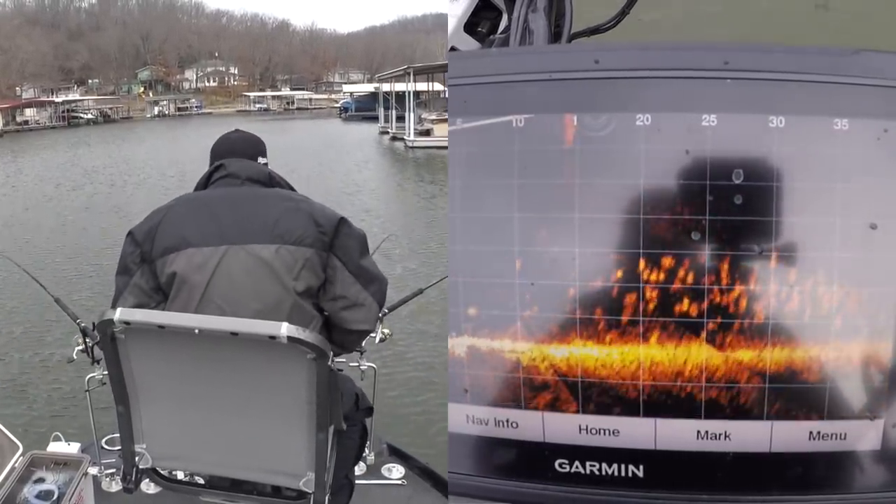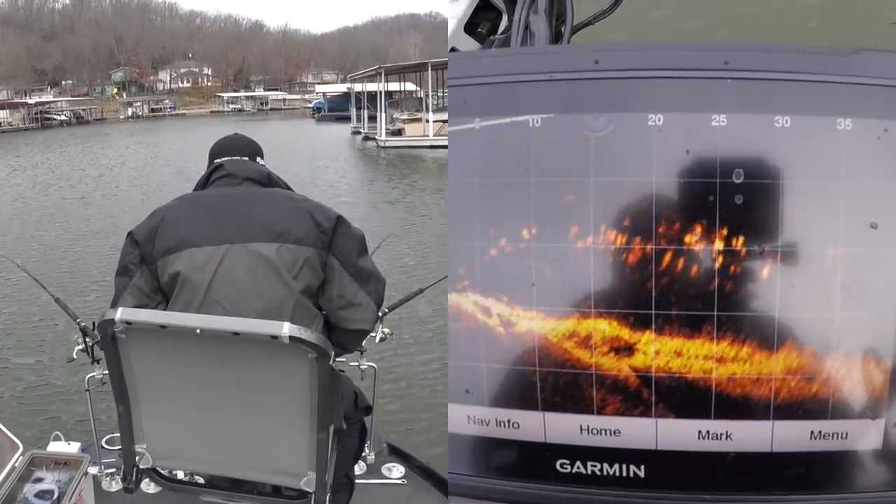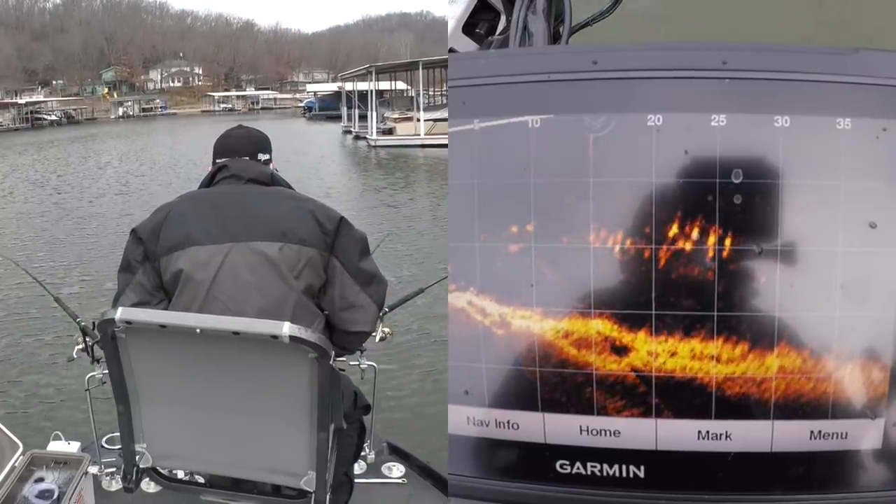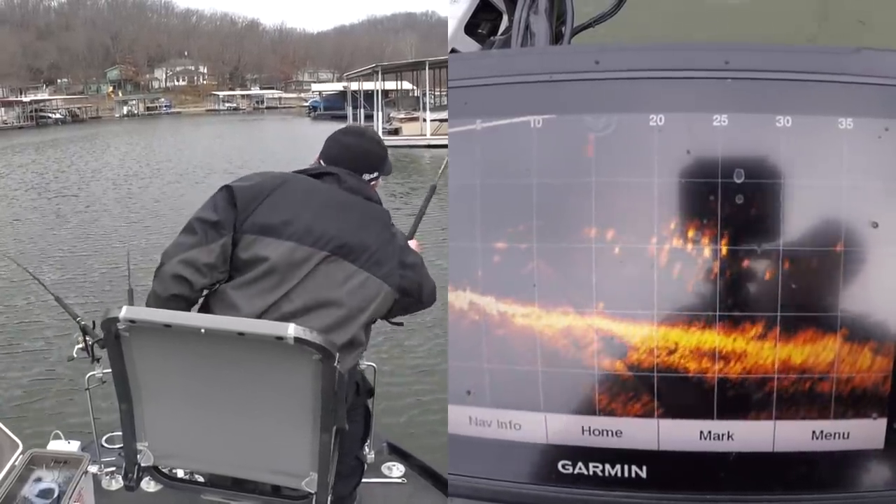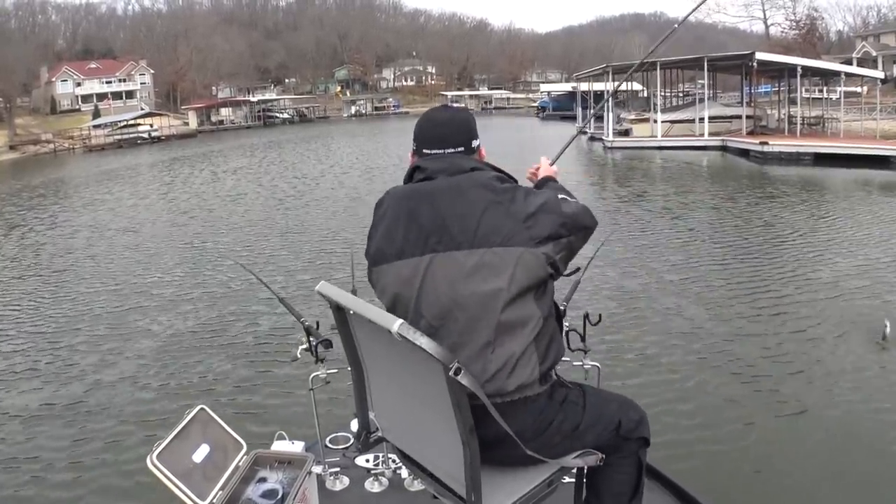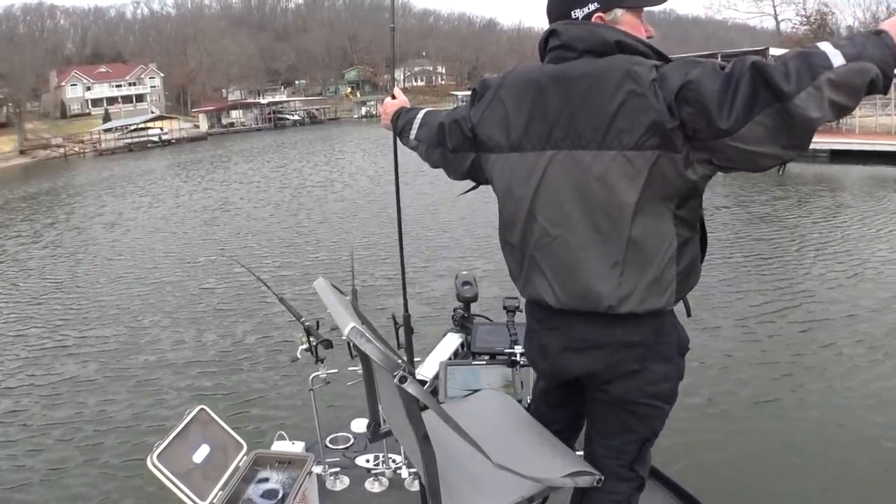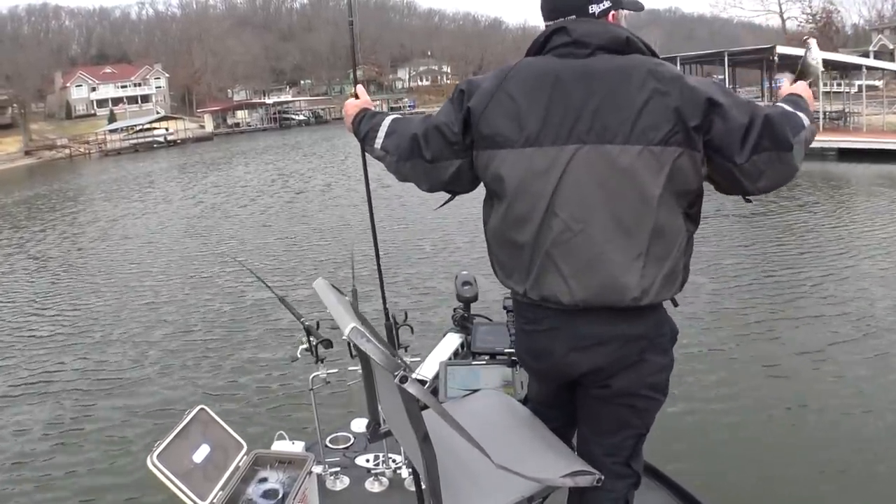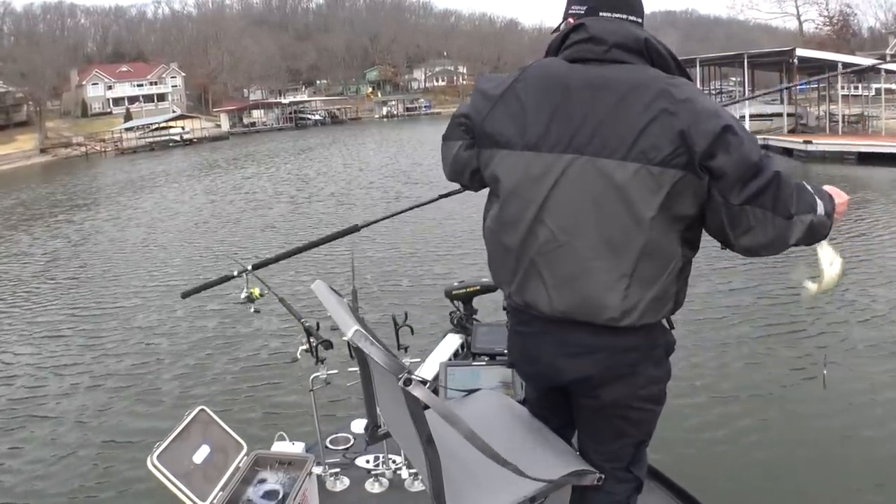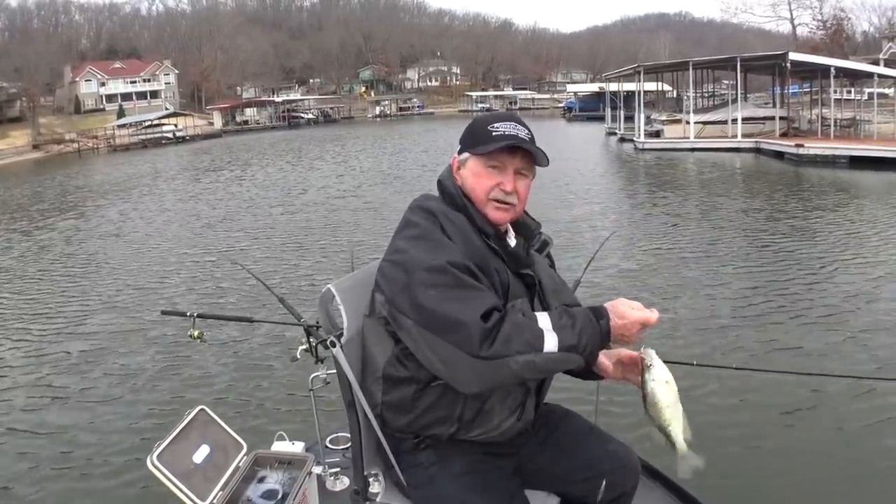Look at all those fish out front. Let's go on up here a little ways. There he is. Man. Come here. You know, it's really not even fair.